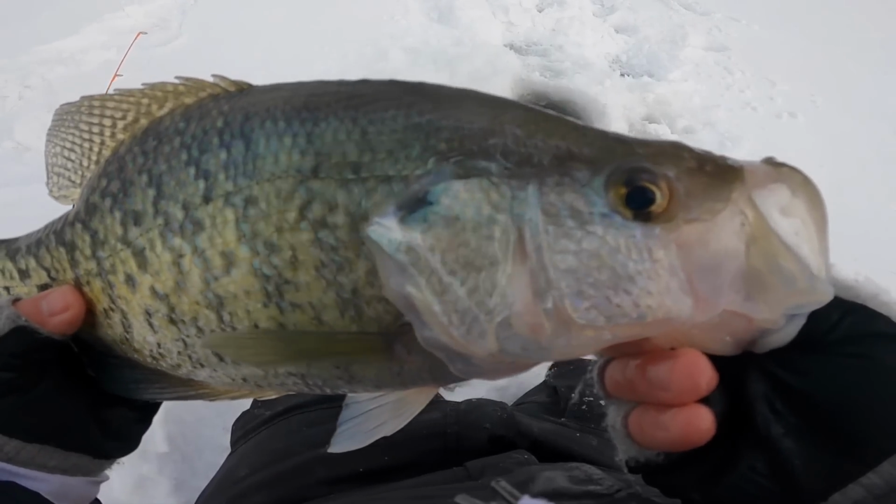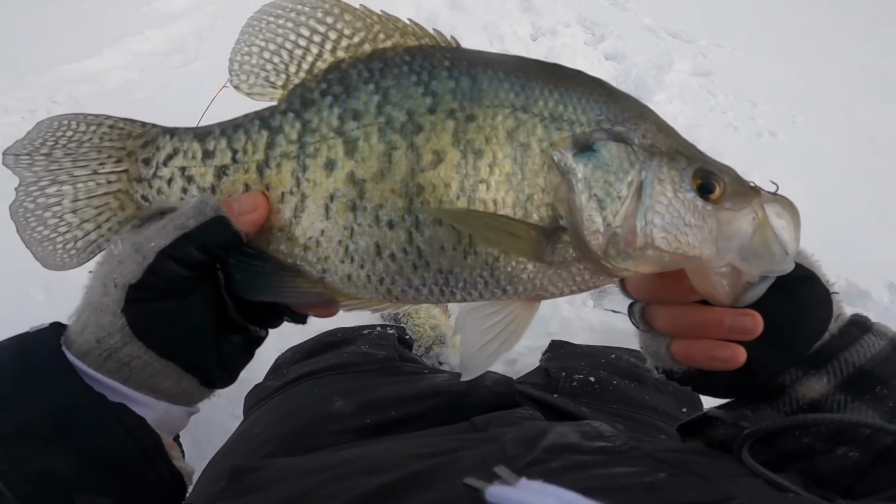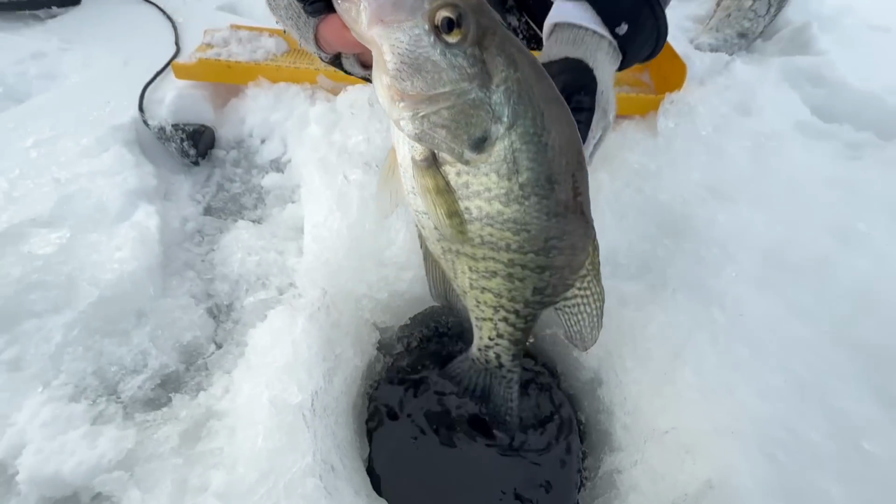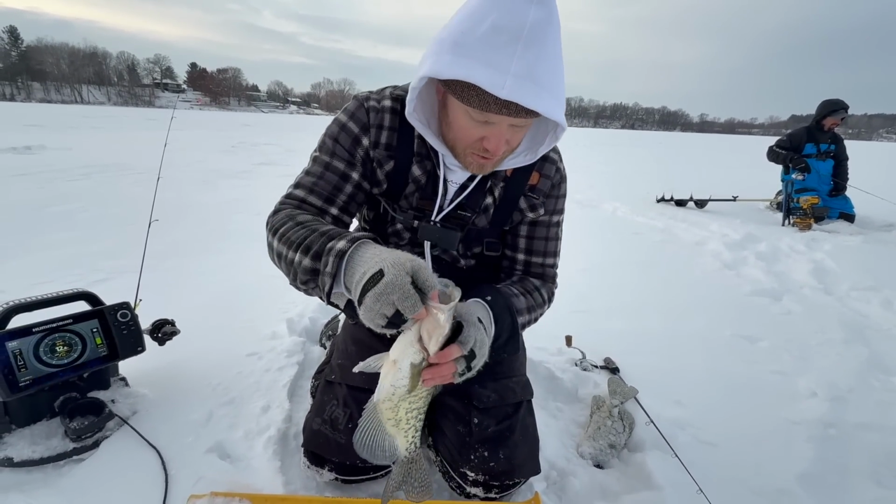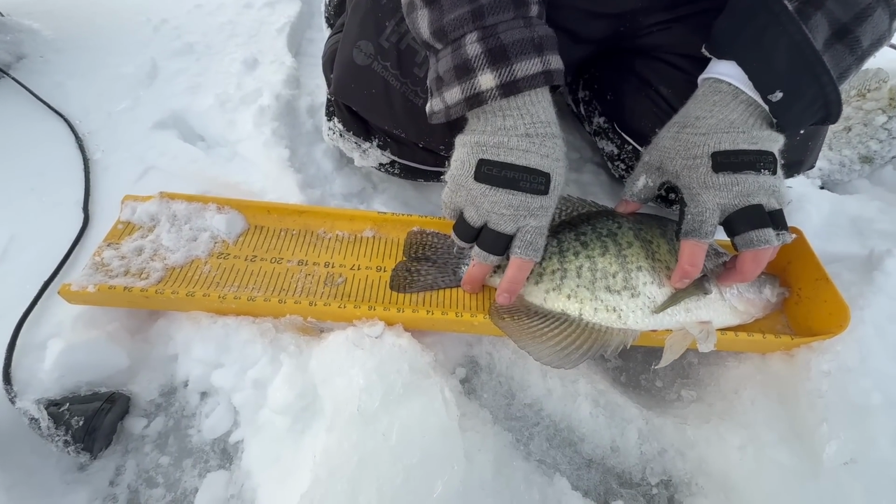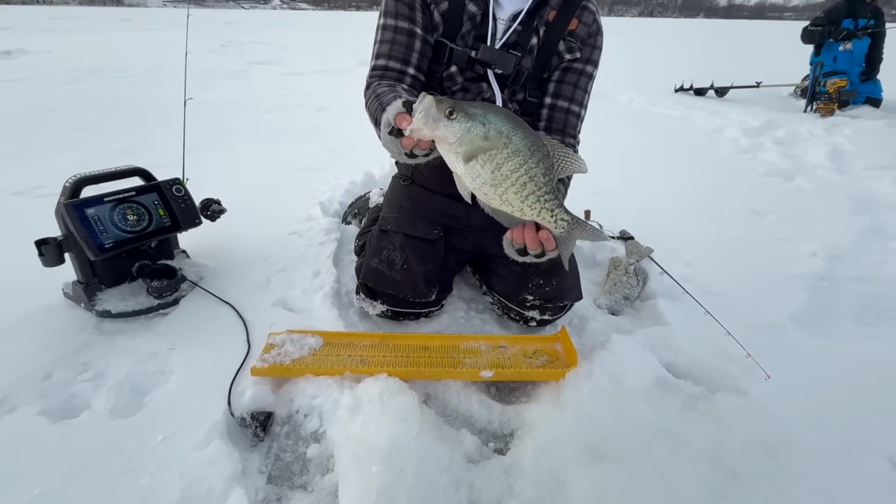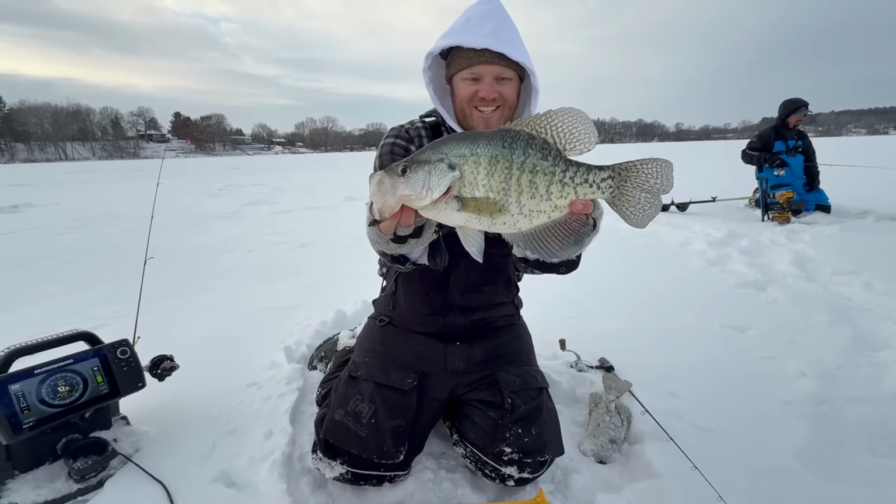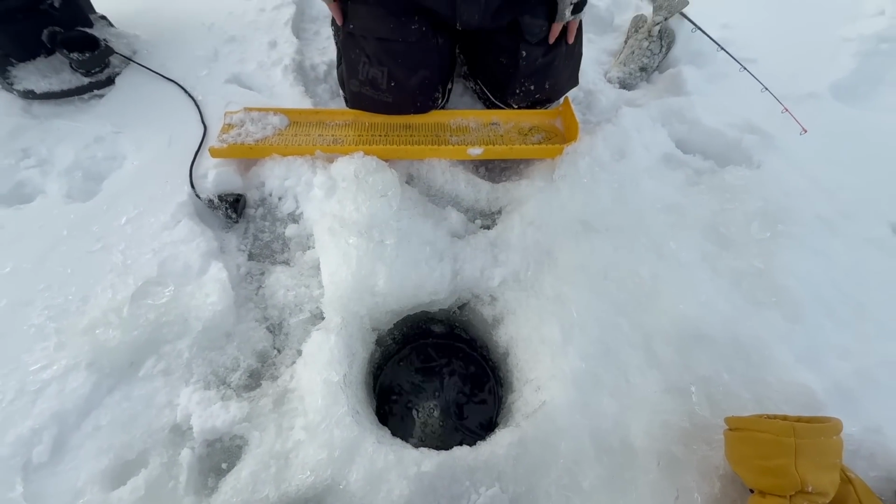Let's freaking go. Look at that thing. Freaking came up through the entire school and just hammered a pinhead. Another big white crappie. This one is even bigger. This thing is built, freaking built. Came up and vapor trailed that pinhead right there, between 15.5, just barely below 15.75. Just a tank, dude. Big white. Let's go. That is a beautiful fish. Yes, dude. Yes. All right, let's get this thing back. Let's go find an even bigger one.